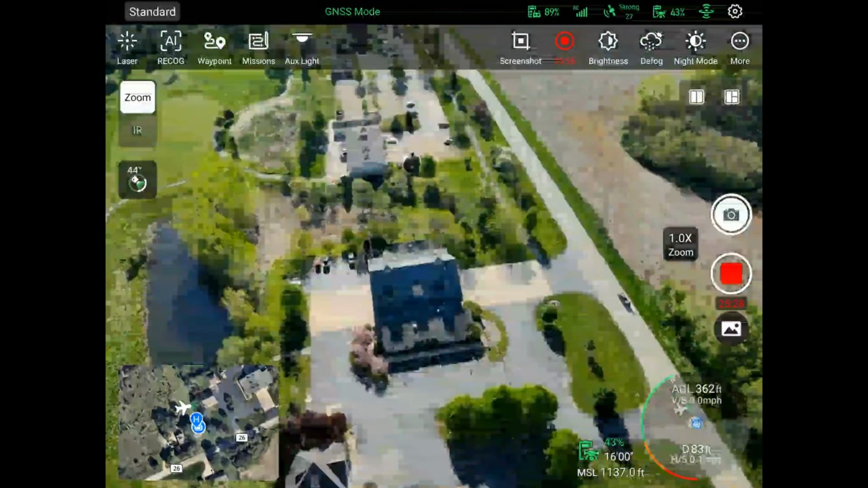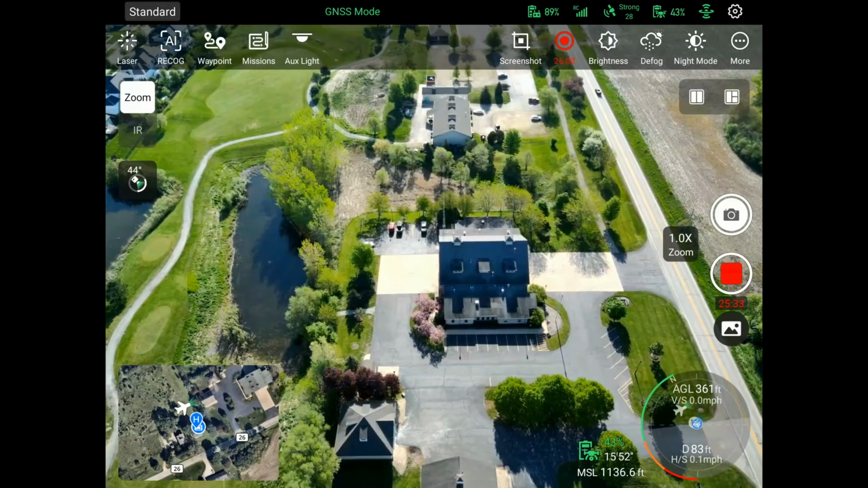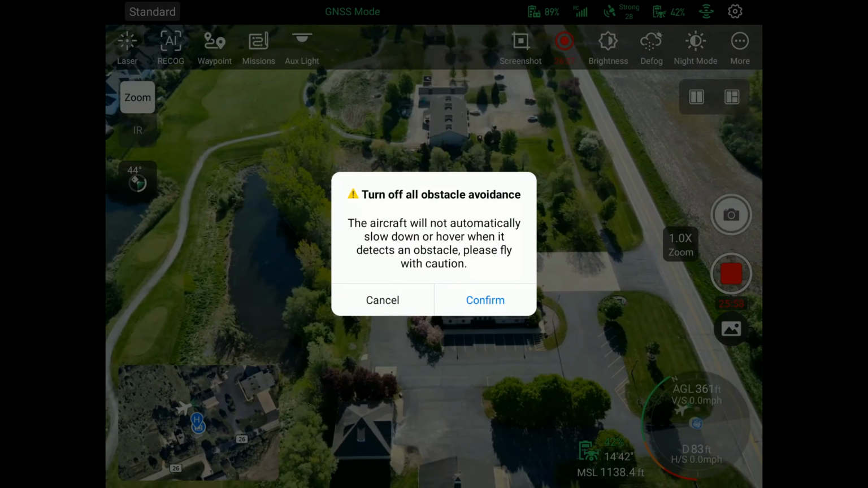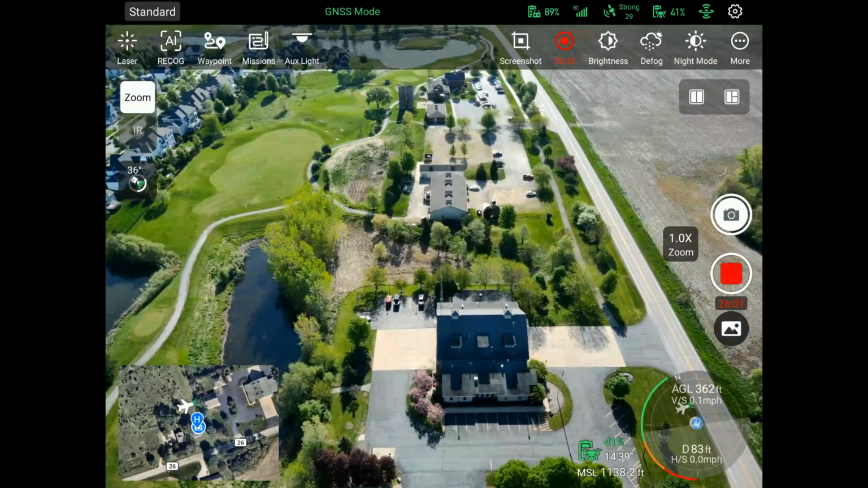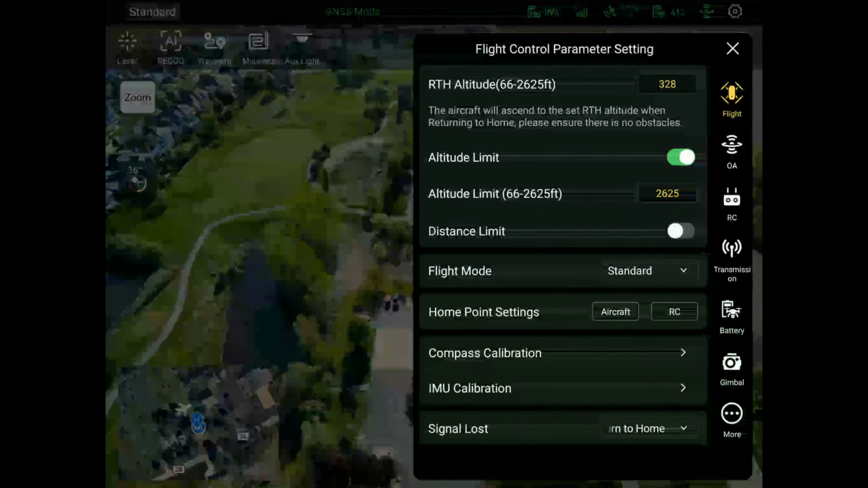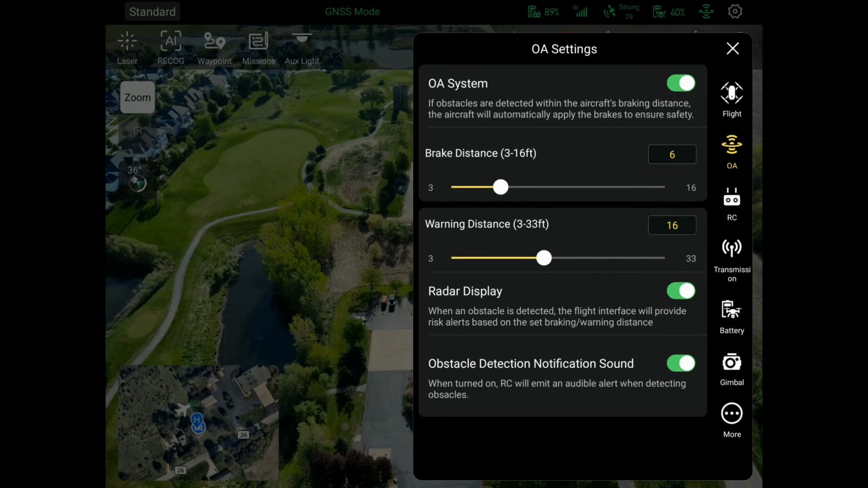Okay, you can also see on the upper right hand side of the screen, not only do you have your remote battery life, you have your RC signal, you have your GPS signal, you have your drone power that you got still going on, or the amount of battery you have left, and it shows that you've got your obstacle avoidance turned on. Next to that is another little gear there. This is going to give you all sorts of information. So you've got your flight, return to home altitude, anything from your flight to your obstacle avoidance settings, your RC, your gimbal, anything that you're going to want to find, you're going to find in here in terms of settings.